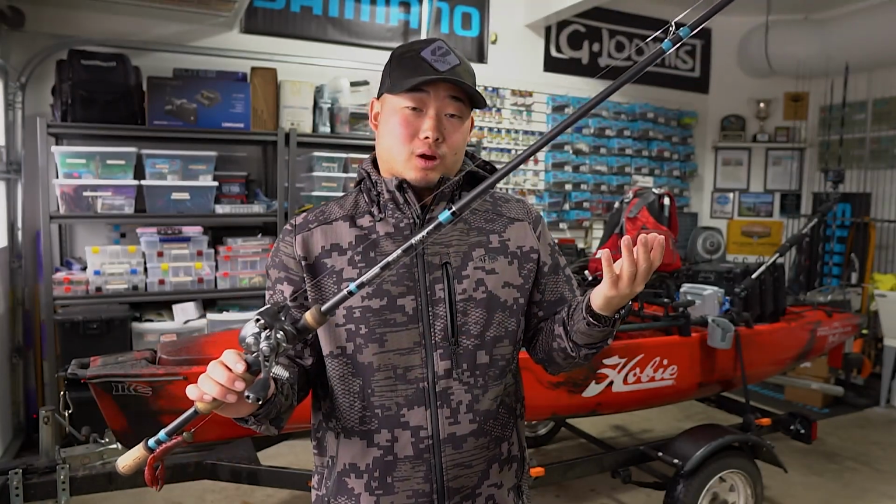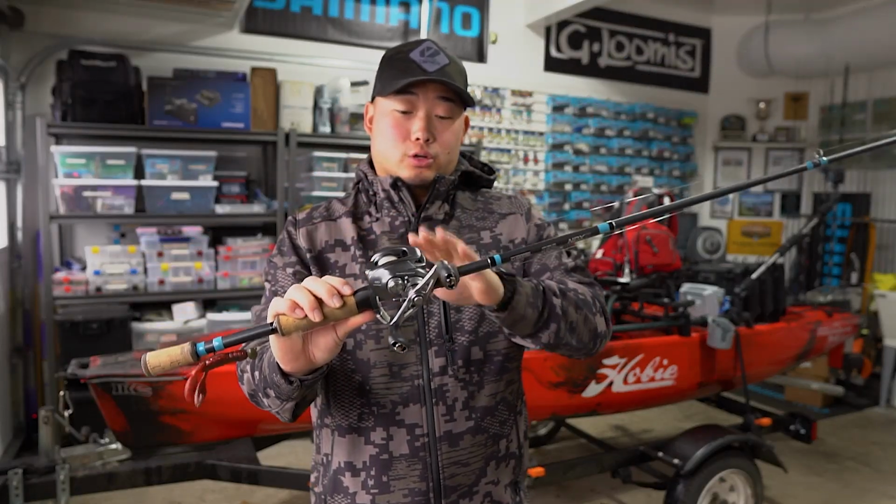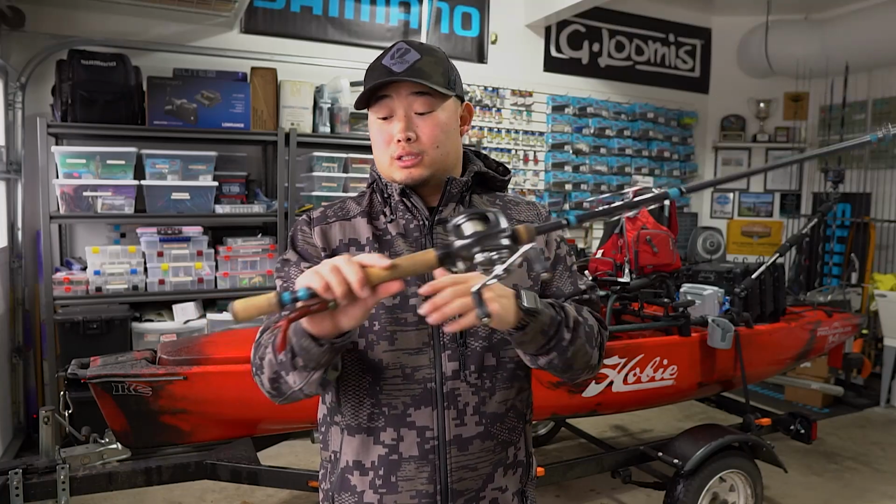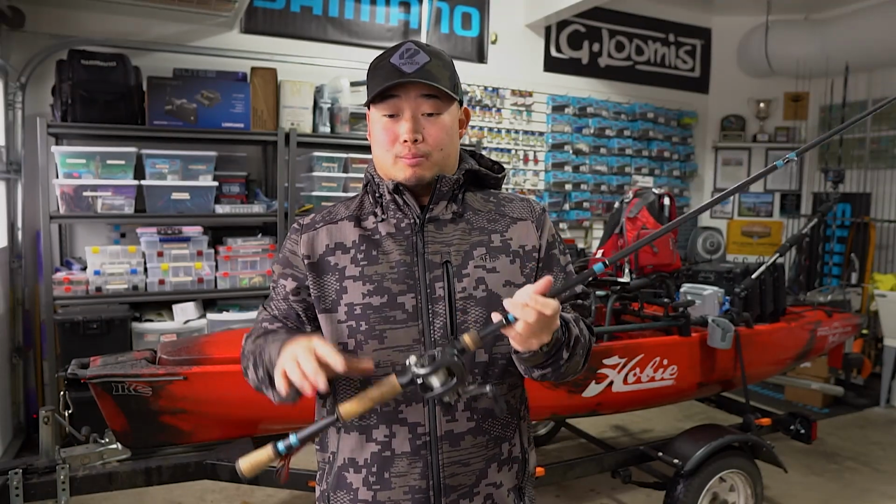This is a heavy action rod just in case I really need to lean into them. Throwing that on an 8-to-1 Shimano Bantam. This is their new one. This is one of my favorite reels for throwing jigs, Texas rigs, football heads, things of that. 8-to-1 gear ratio, just in case I get that bite, I can really set the hook and pick up that line really quick. And of course, control the fight.